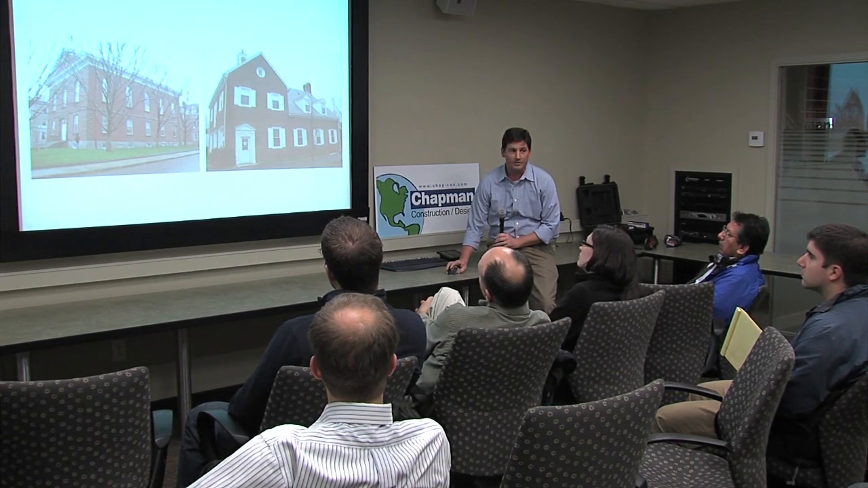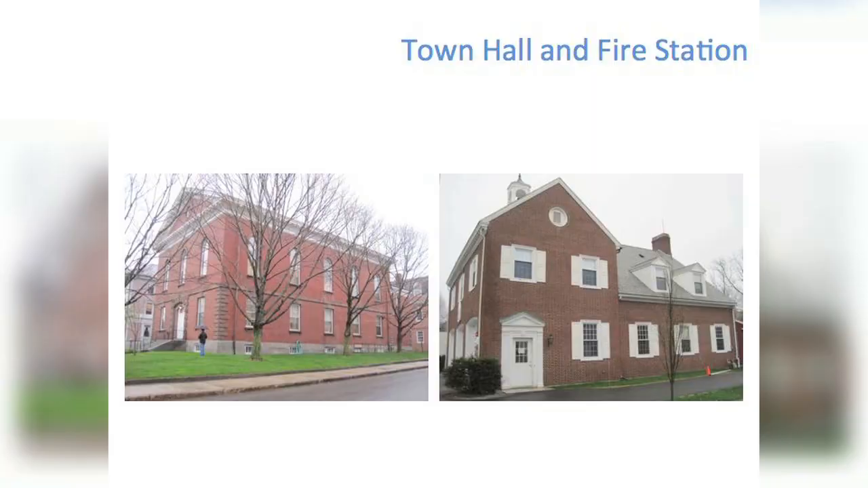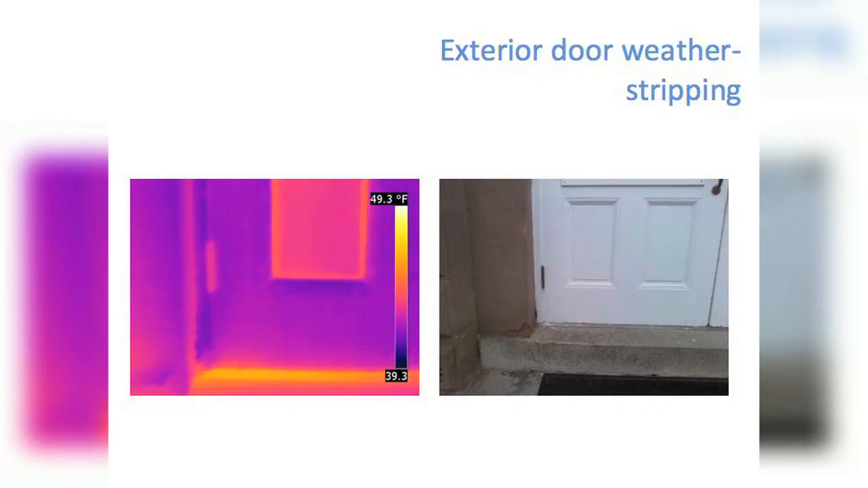Some of these older buildings have a lot of problems in these older structures. This is a series of buildings, an old town hall and fire station that we were engaged to investigate the envelope on. Our infrared images show us a number of different issues here. Some of them are kind of obvious. You can look at an old door like this and open it up and see that there's going to be some issues with the weather stripping, but the infrared image really highlights both the lack of weather stripping as well as the inefficiency of the door.